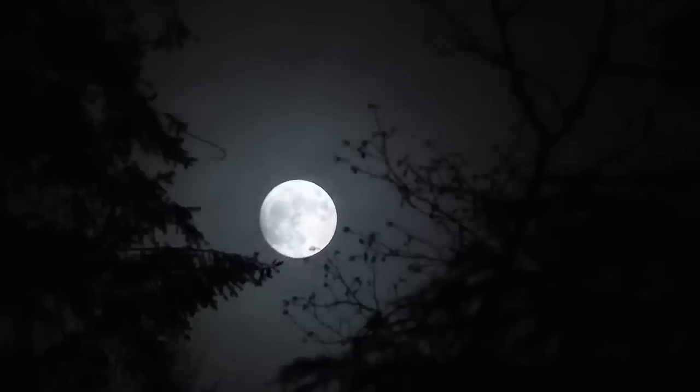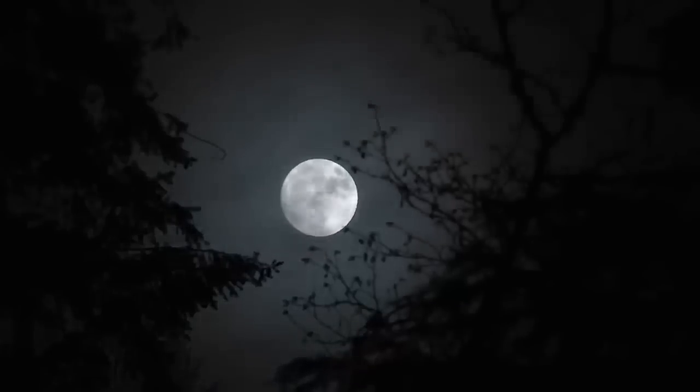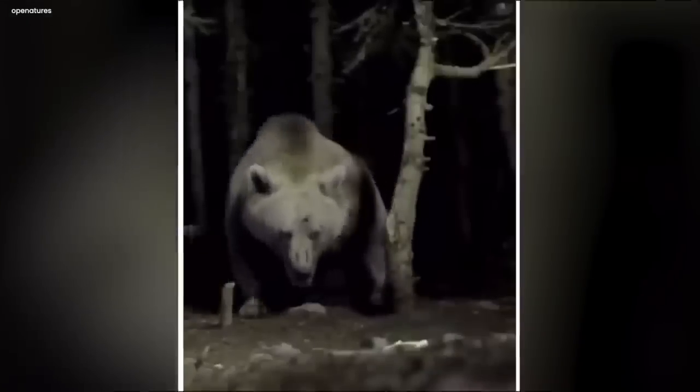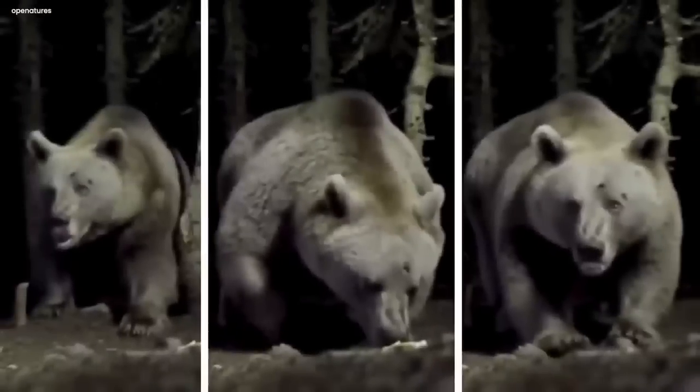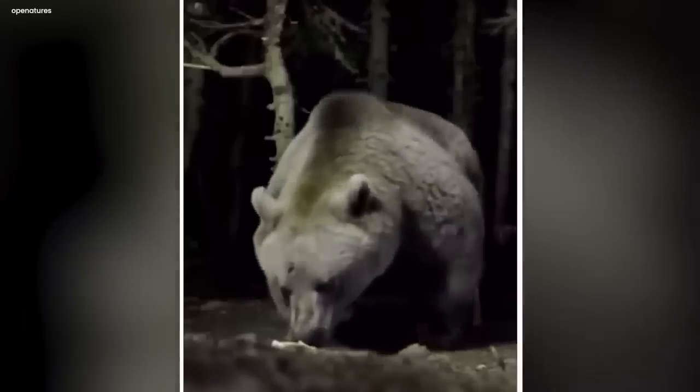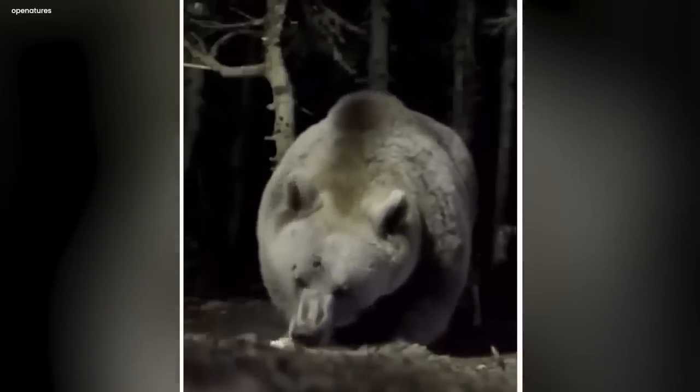In a dark forest where the moon barely lit the way, a camera saw something really scary. It was nighttime, and a huge and terrifying black bear showed up. This bear was different, not like the usual ones. It looked evil and massive. The camera took pictures, and you could see the bear clearly. It was so big that it seemed unreal, and it created spooky shadows in the dark.